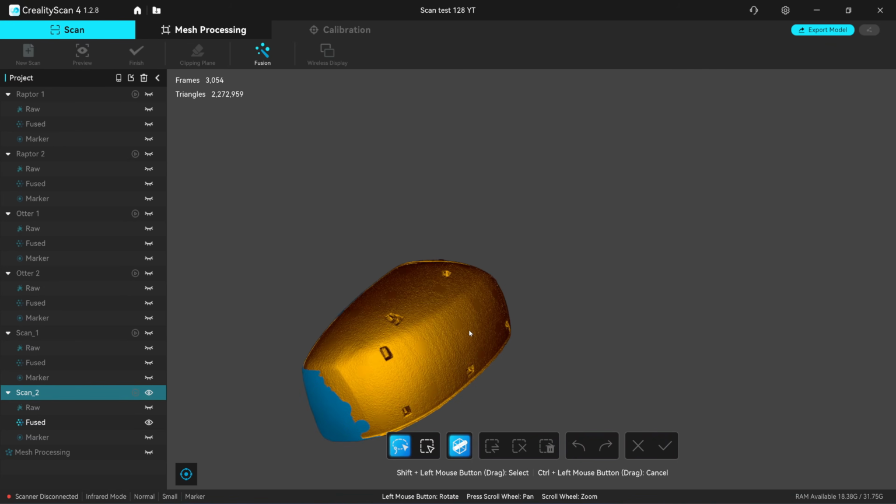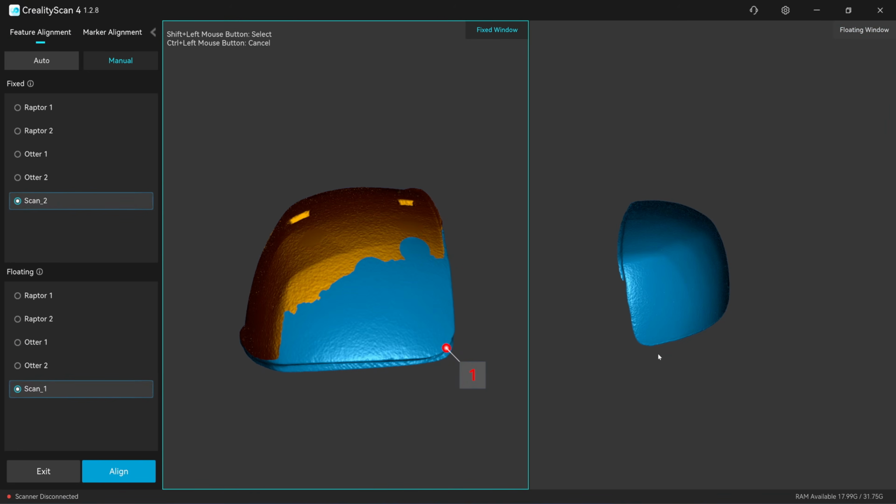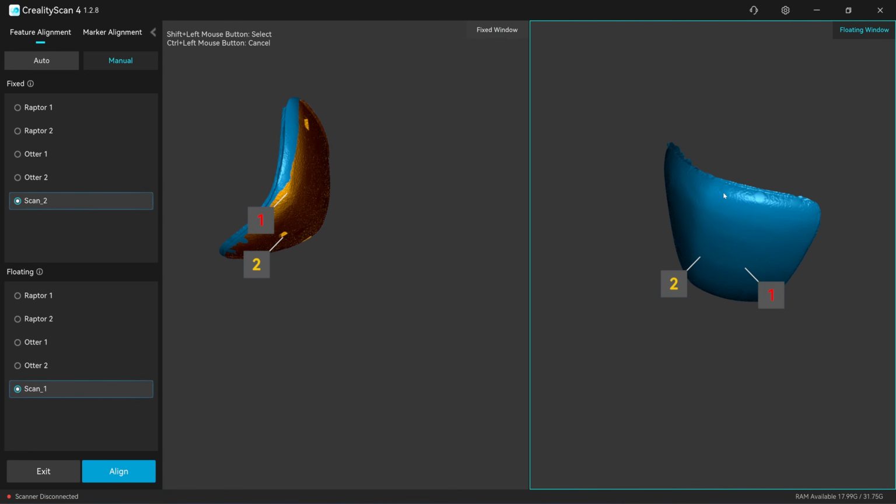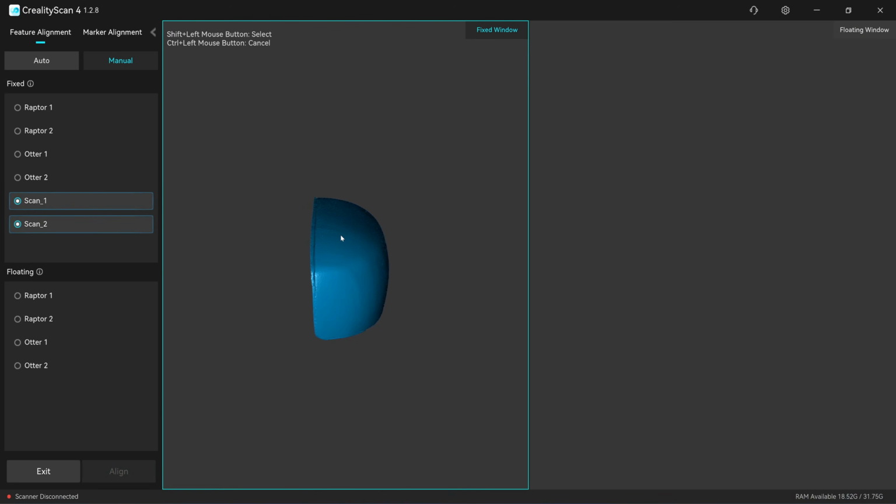I'm not sure if the software can align this. 1, 2, number 3 is in the back here, but the overlap area is very small. I'm not sure if it can do this. It can align even with a very small overlap area.